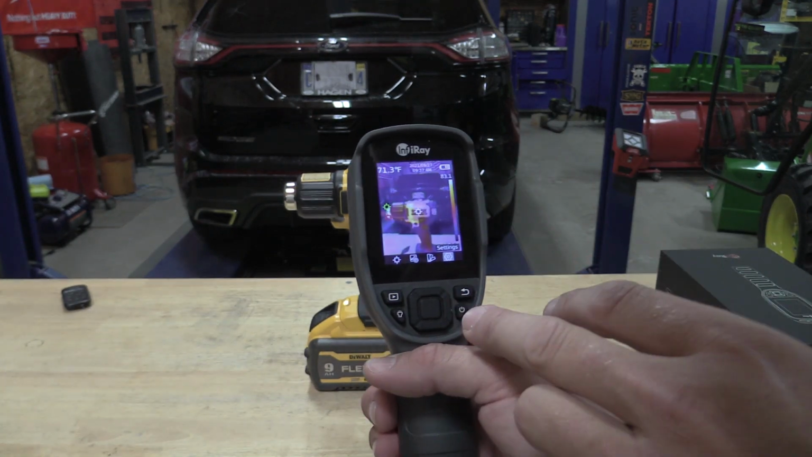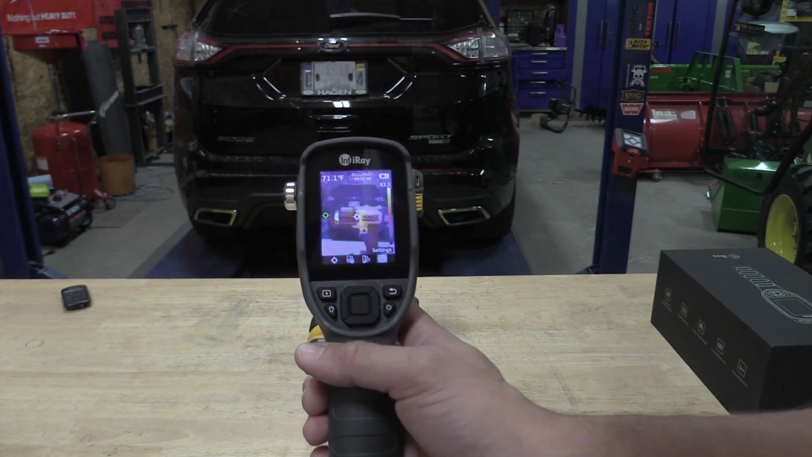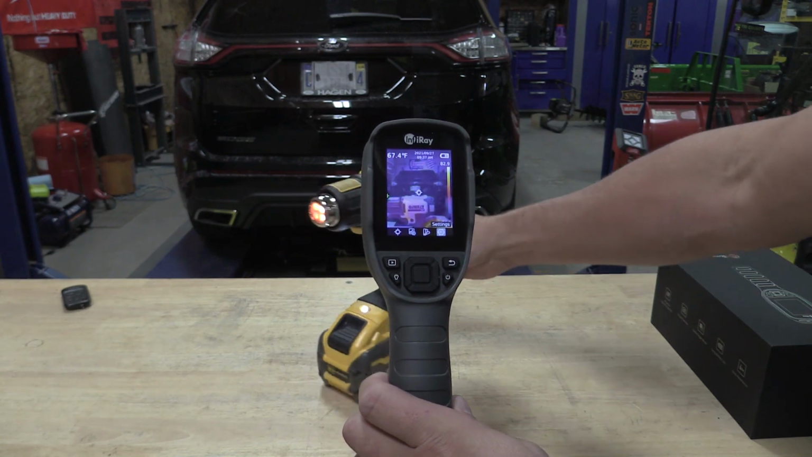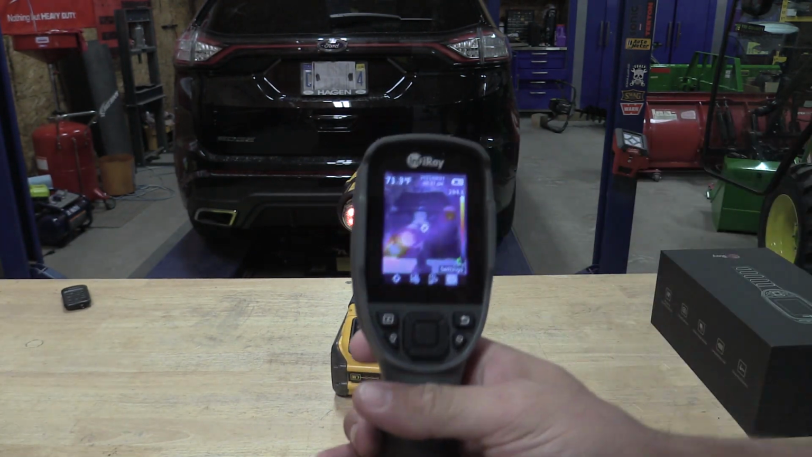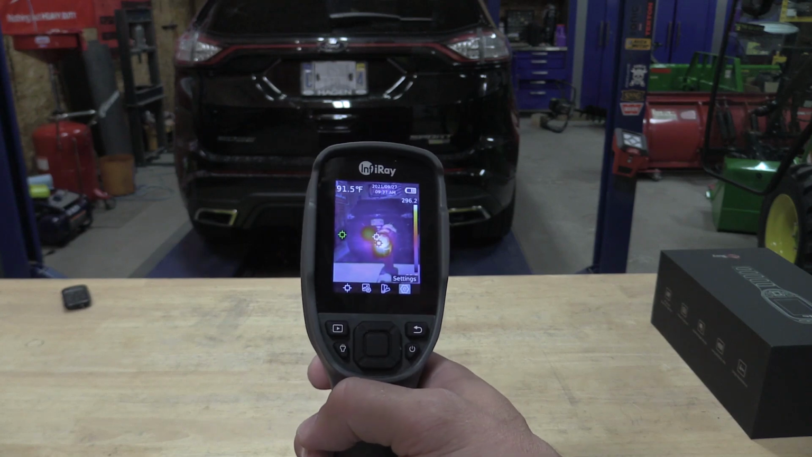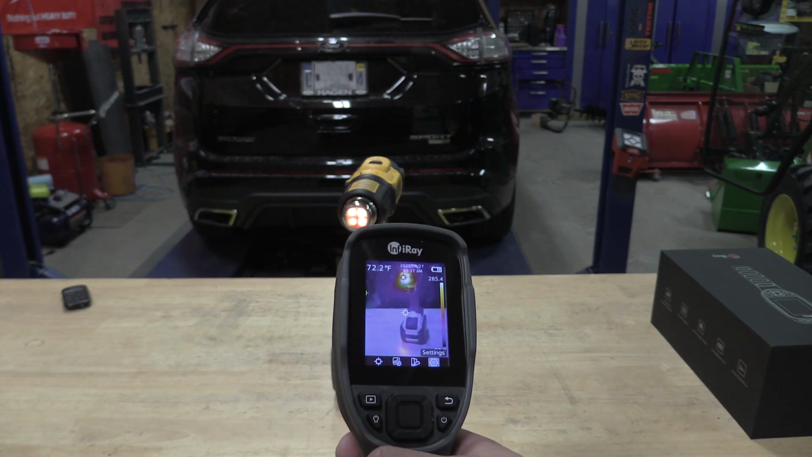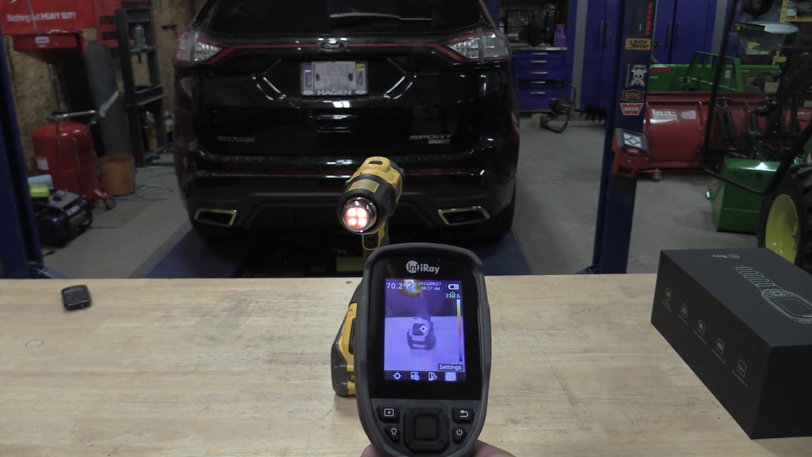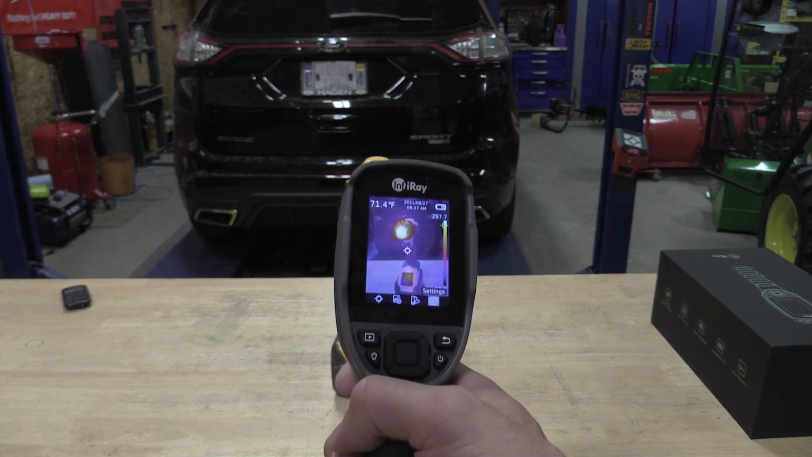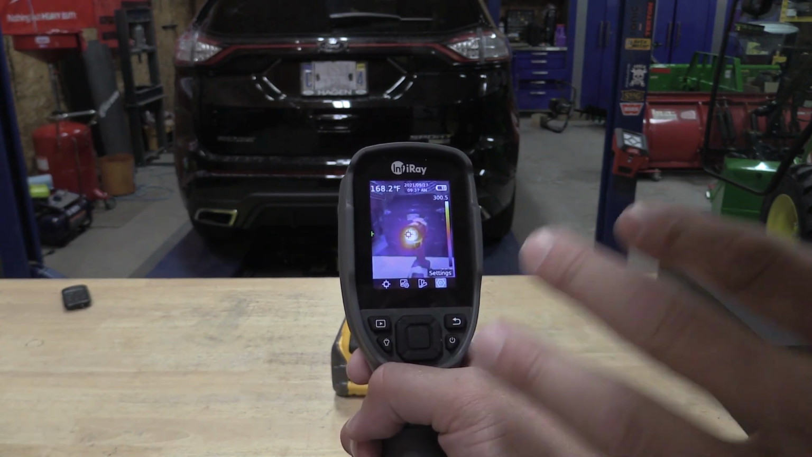Lots of good stuff happening here, but as we're starting to get a little bit warmer, we can use this. If we turn this guy, it'll show us a little bit more. We can use this to see what's happening a little bit. And to me, this portion allows us to check out a battery, see what's happening, and still give you guys a good view of what's going on.